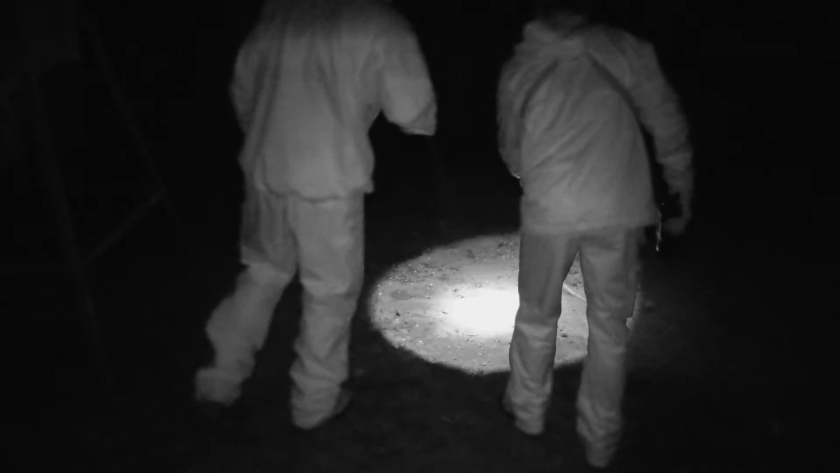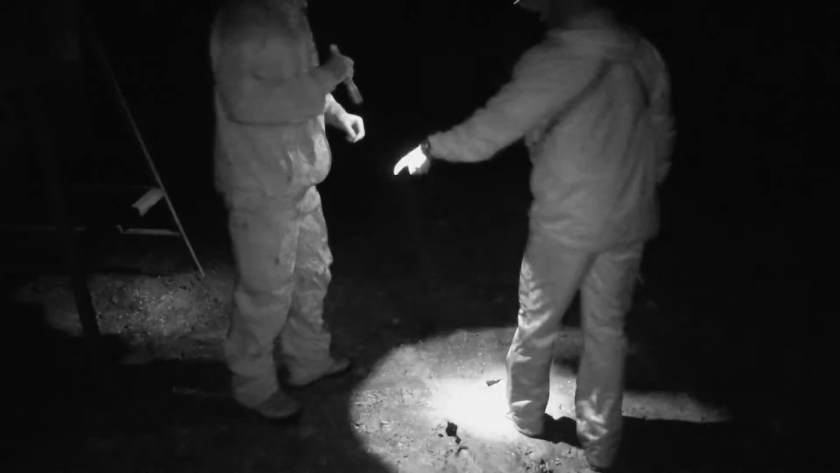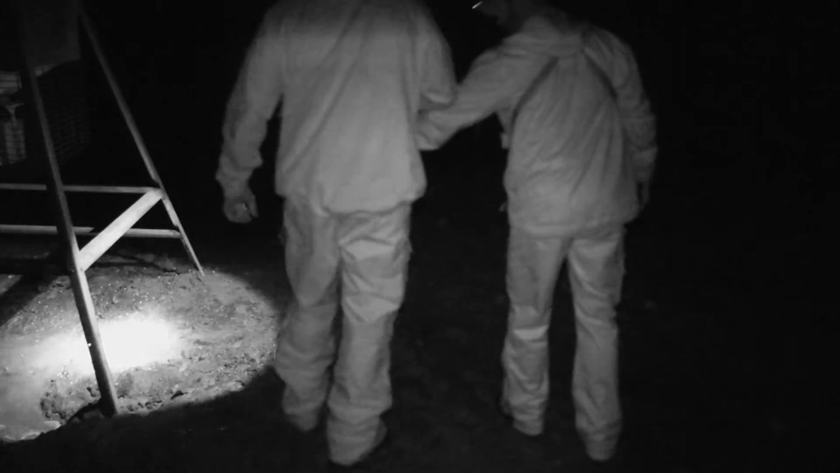Look at this blood right here. Is that from this pig? No, that one dropped. This was, see where it is, and look at this one shot under the feeder. That likely is yours. Yep, so we just need to find it.